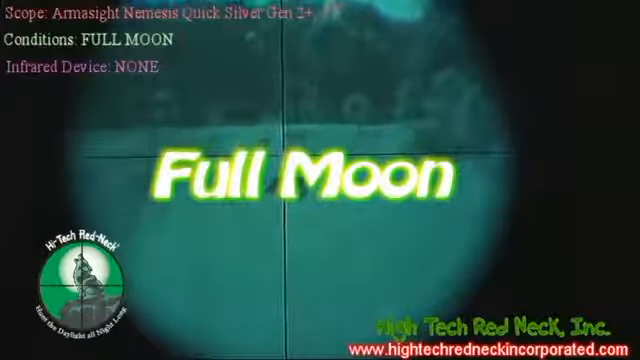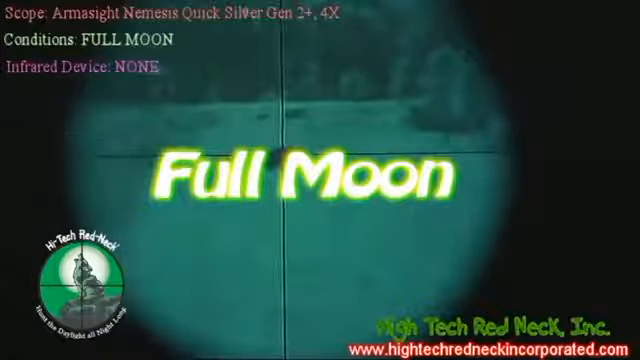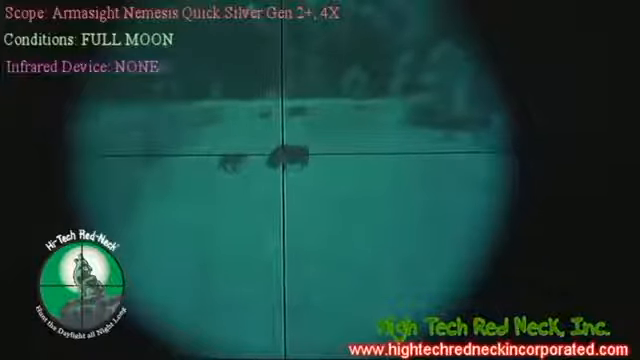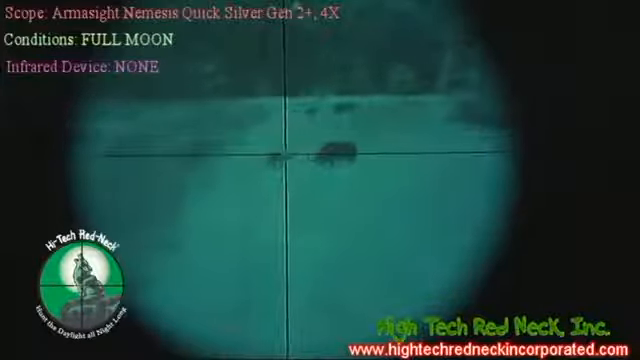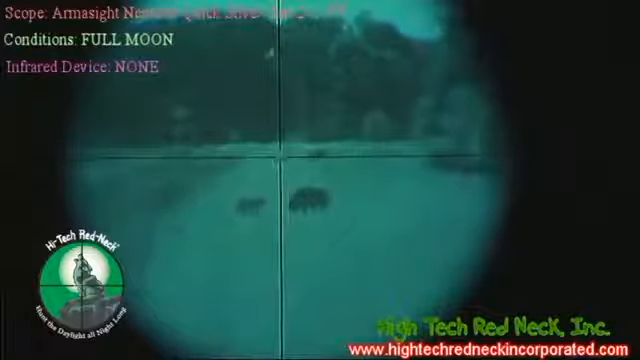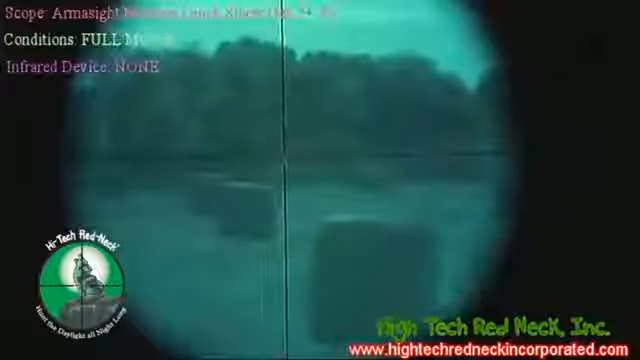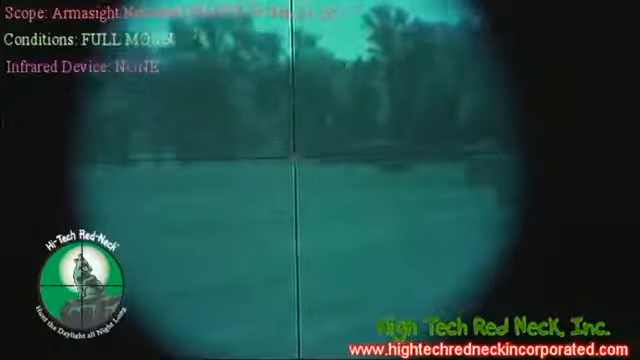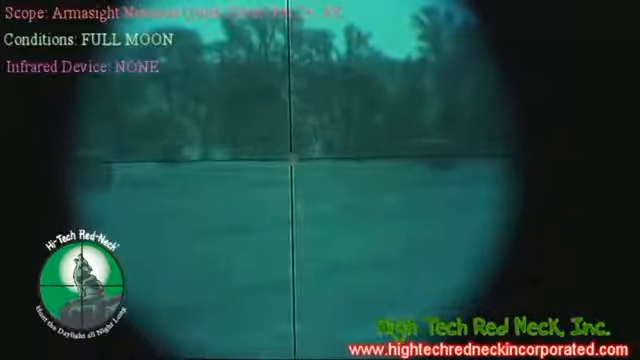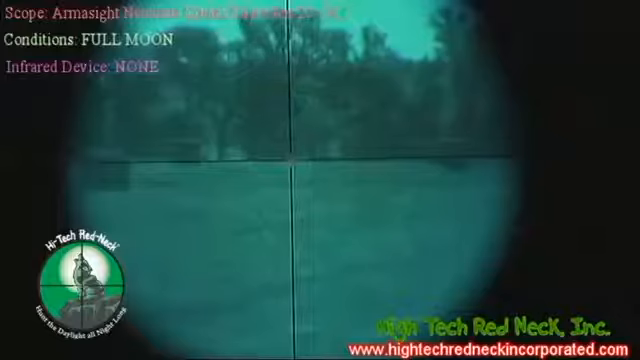Okay, we're now looking at the Armasight Nemesis. This is the Gen 2 Plus, and it's in the white phosphor. We're looking at the 100-yard black hog, 100-yard coyote. We're operating at 4X with this scope. There's your 200-yard target, 200-yard spotted. We're at stage 3, full moon, and there's your 300-yard white, your 300-yard coyote.